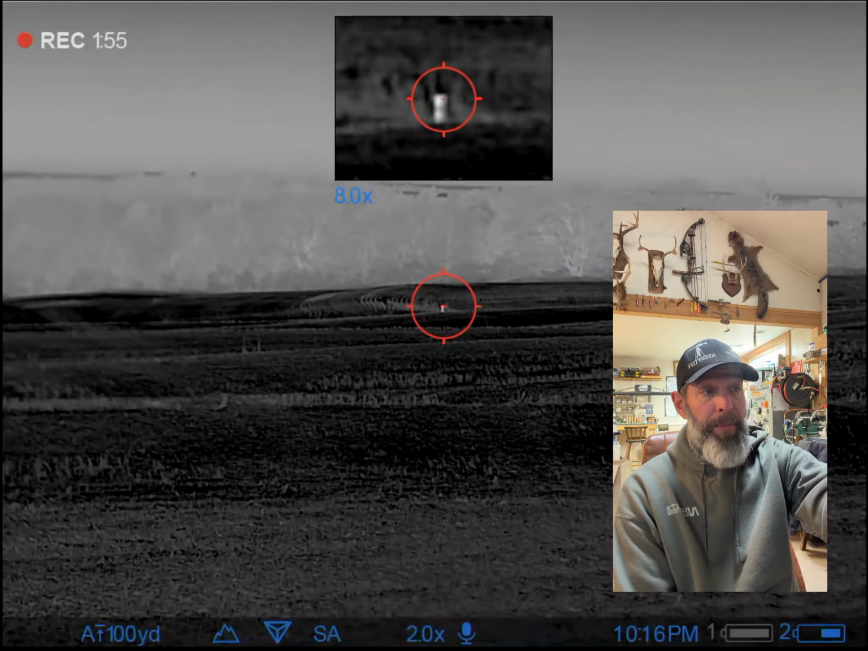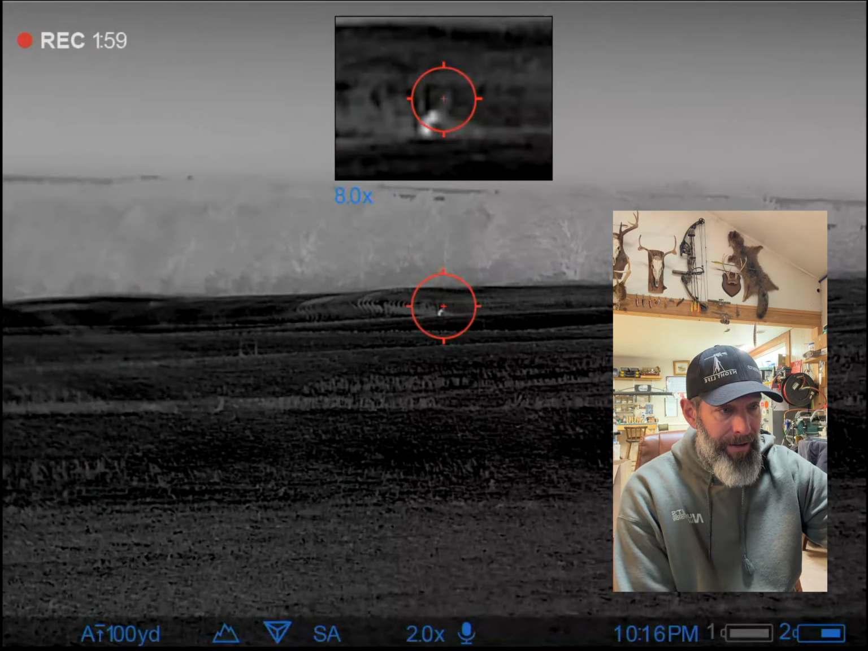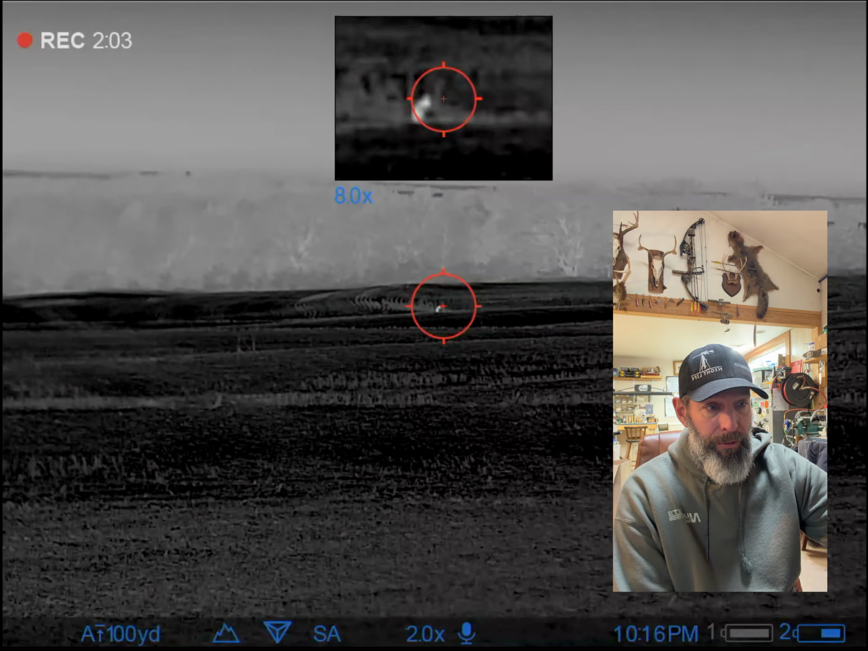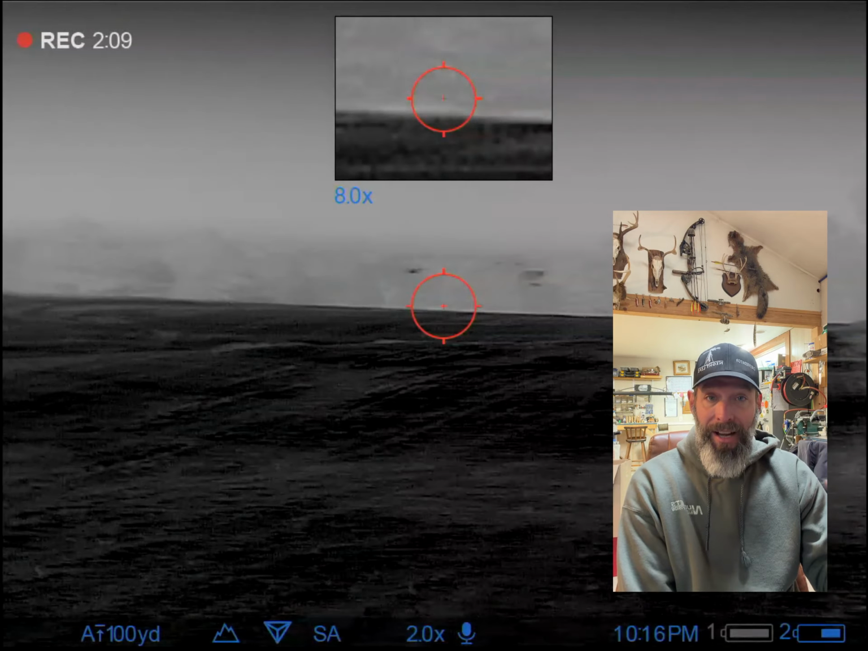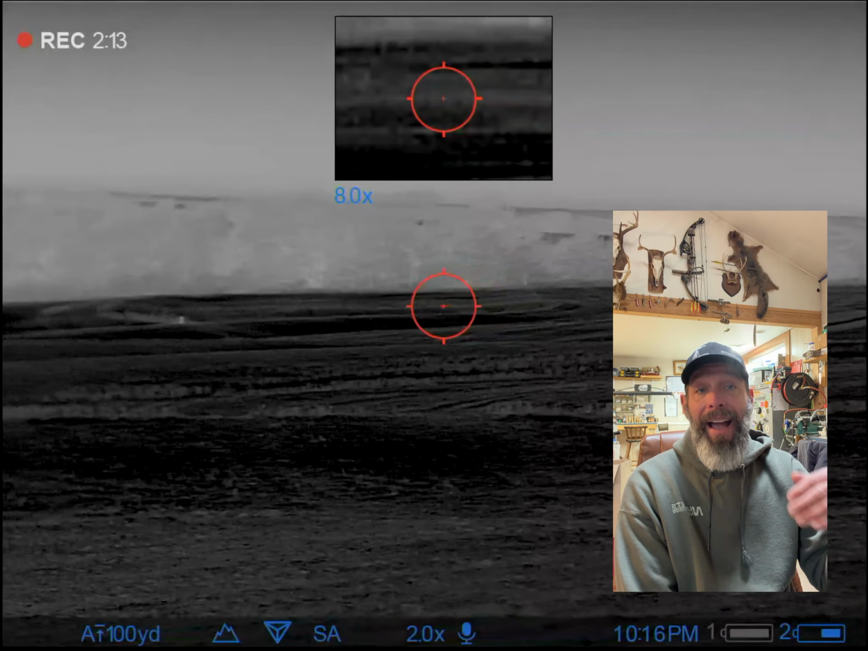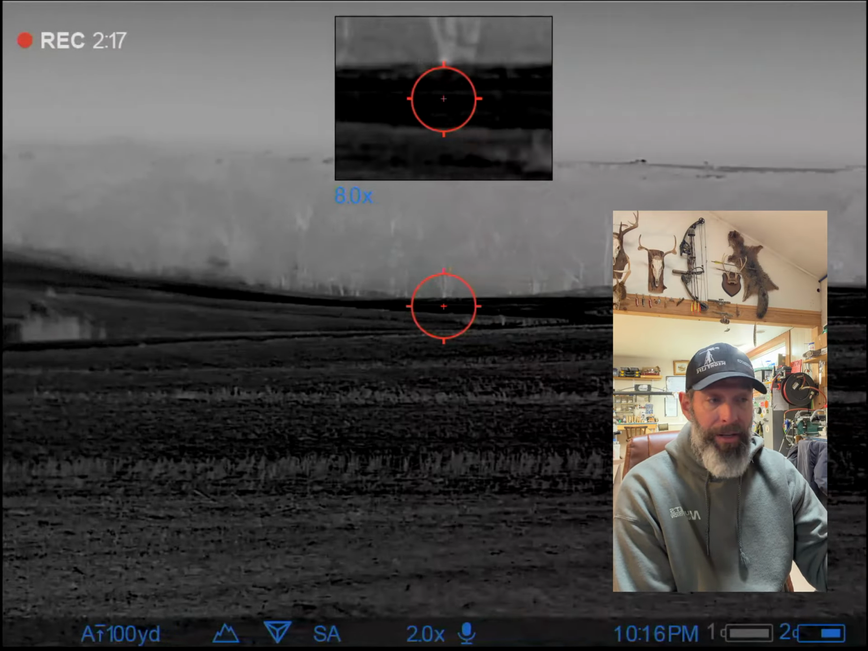So here's the first spot. This spot right here, we are 2 minutes into the video. Coyote hits the brakes. Reasons why coyotes hit the brakes: if they stop on the approach, scan the surroundings, look around. If that coyote looks over his shoulder, check his backside. He probably has a buddy.